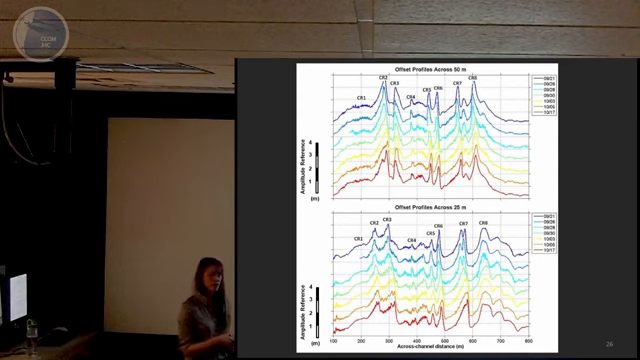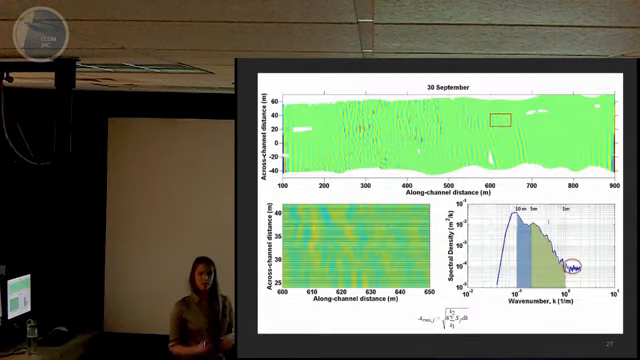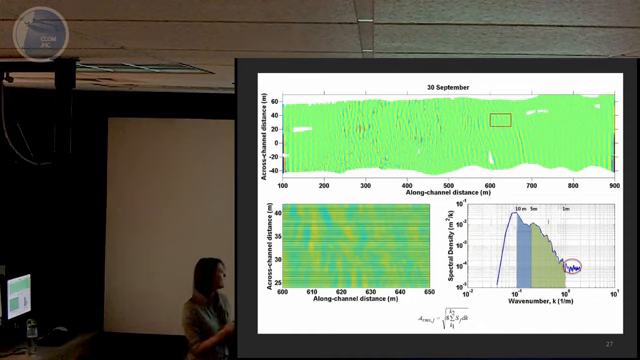So to look at the megaripples in a little more detail, we looked at the roughness elements of the megaripples. And we did that by using spectral analysis. The first step for that was to filter out any large wavelengths from the surface.